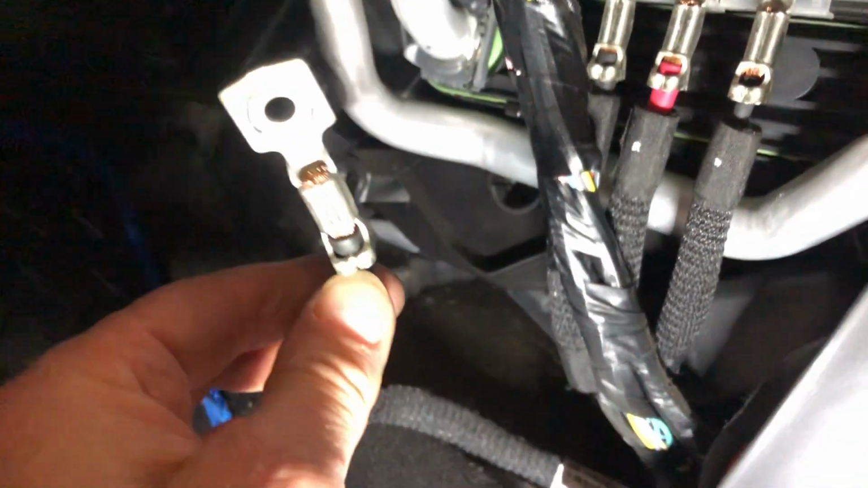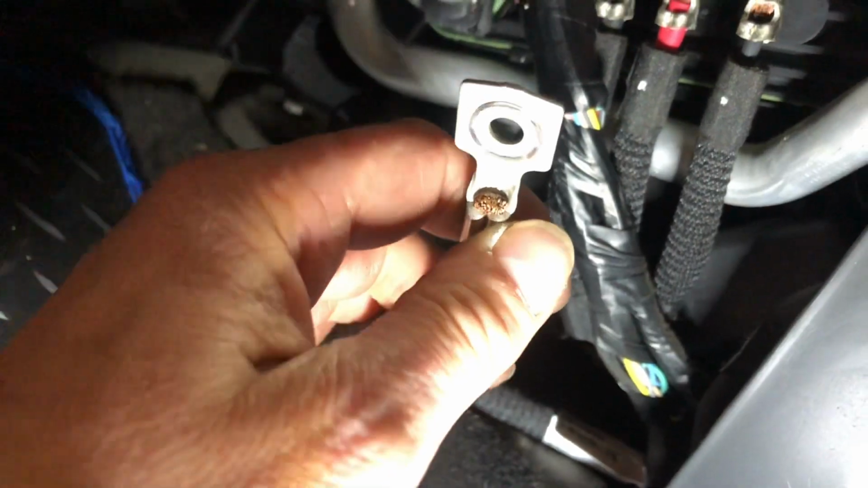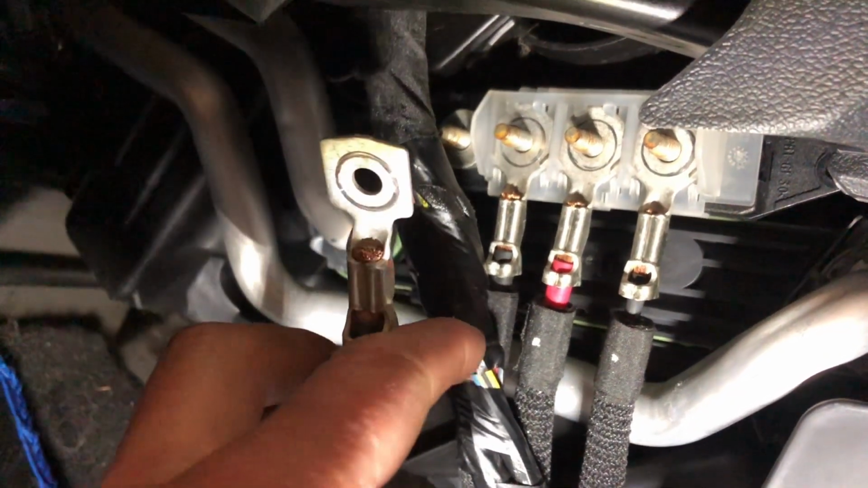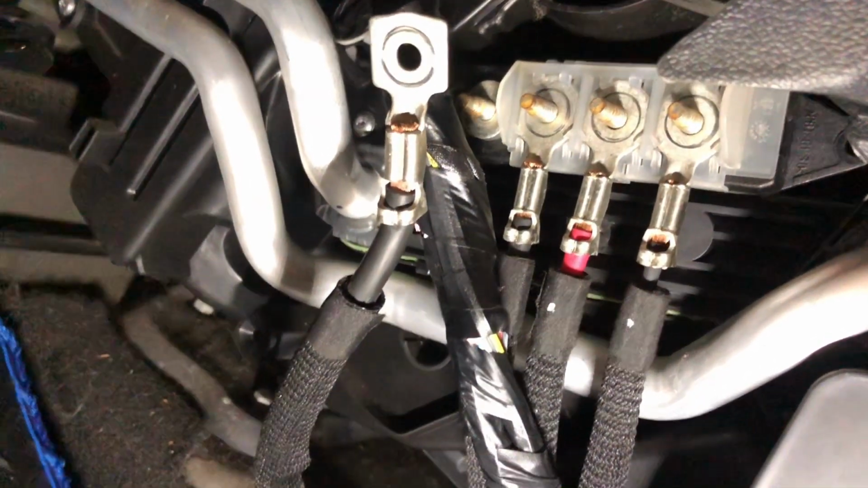That's the last thing we want, this main cable, because it'll carry a hell of a lot of current if it does short out on something. So we're going to isolate that. We're going to put it back together. We're going to make sure everything runs. This heater isn't going to be as great, but if he wants us to fix it properly, it's going to be an expensive one. So for now, we're just going to put that back, isolate it, and see what happens.